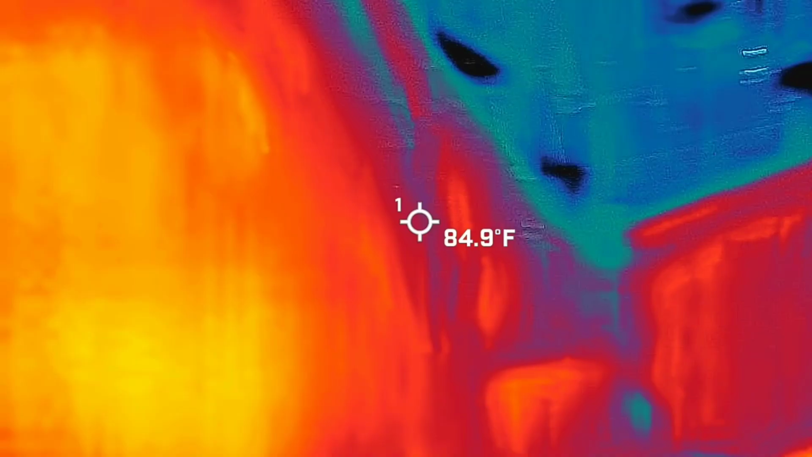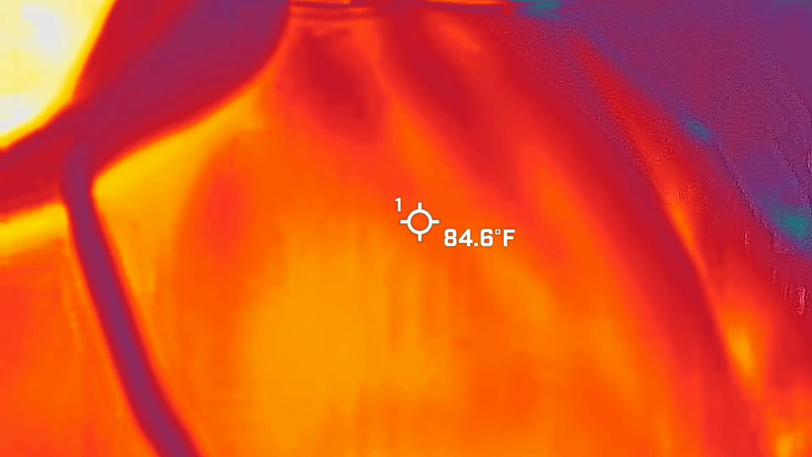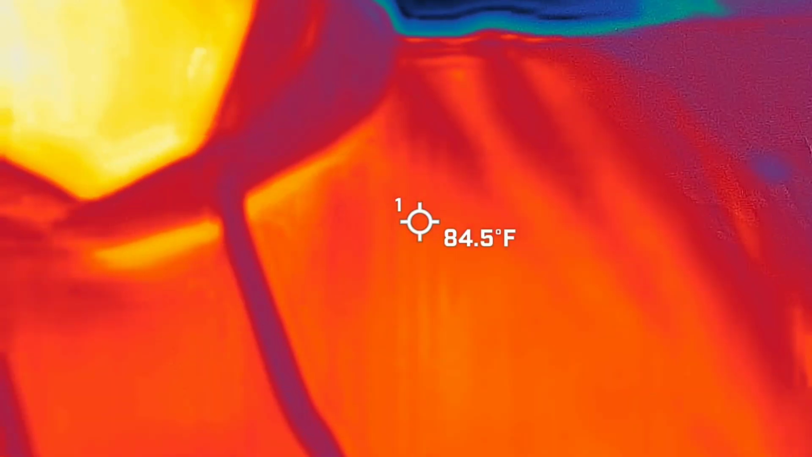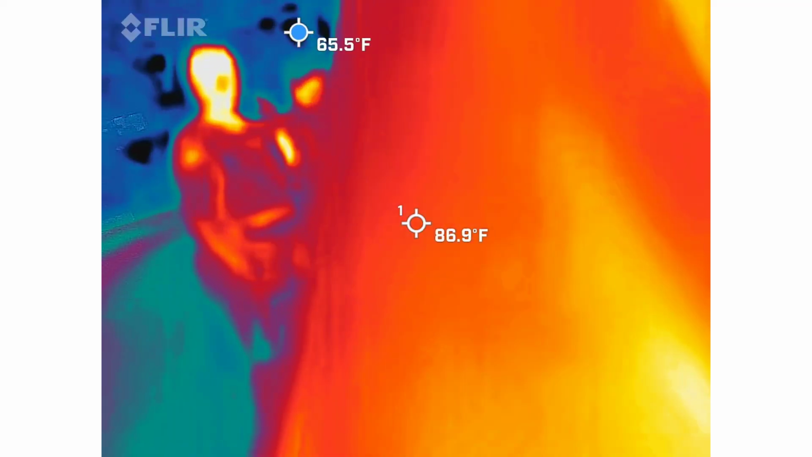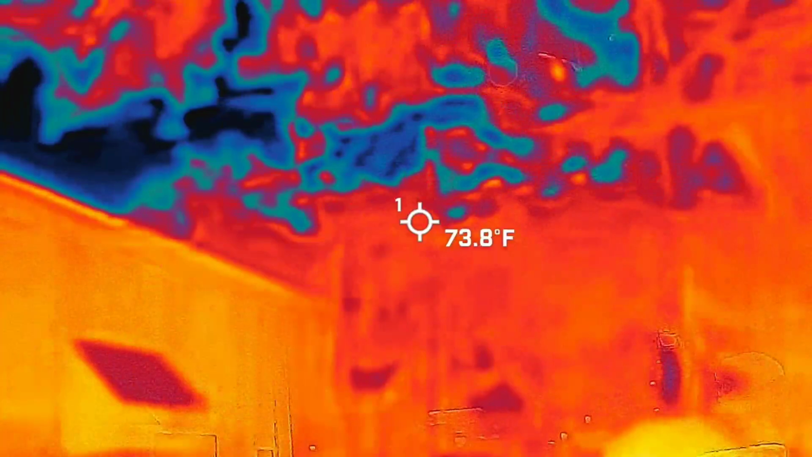Now, with this one, as great as the hardware is, the software does suck for it. I will just point it out. If we record for too long, we end up losing footage. So we're going to do a few starts and stops with this guy. So Bennett is recording.